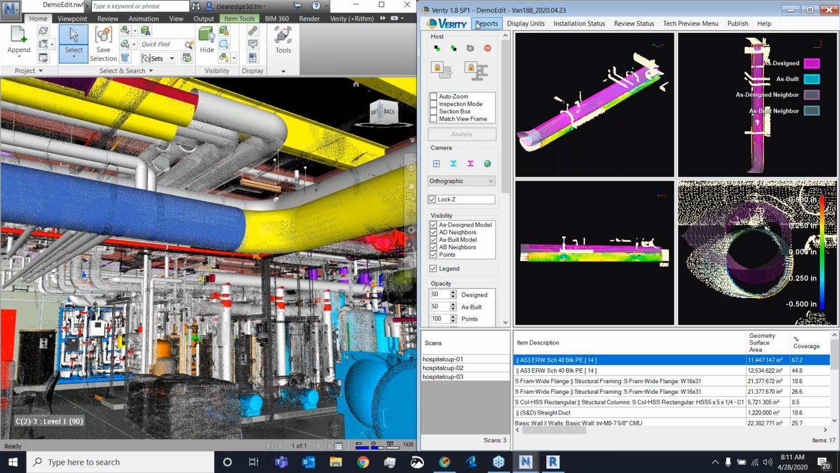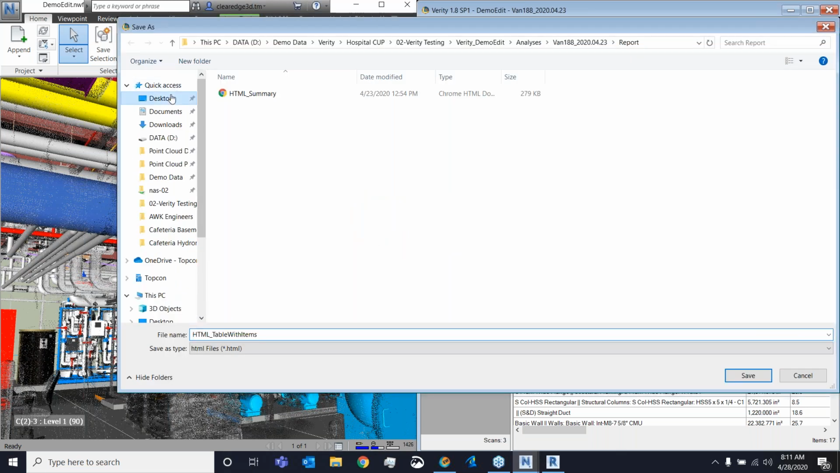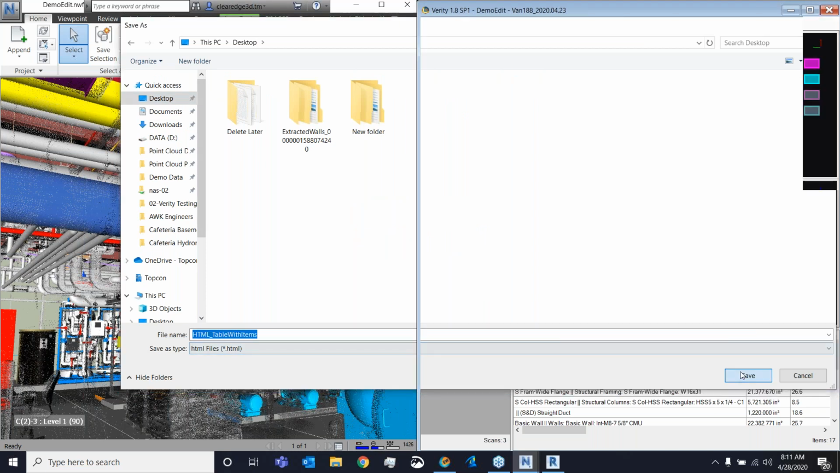All right, and lastly, let's talk about the reports. So inside of Verity, a couple different ones. First one I want to show is going to be the HTML reports. What those offer is a nice, quick, light solution where I can pop this out. I'm just going to save this to my desktop.